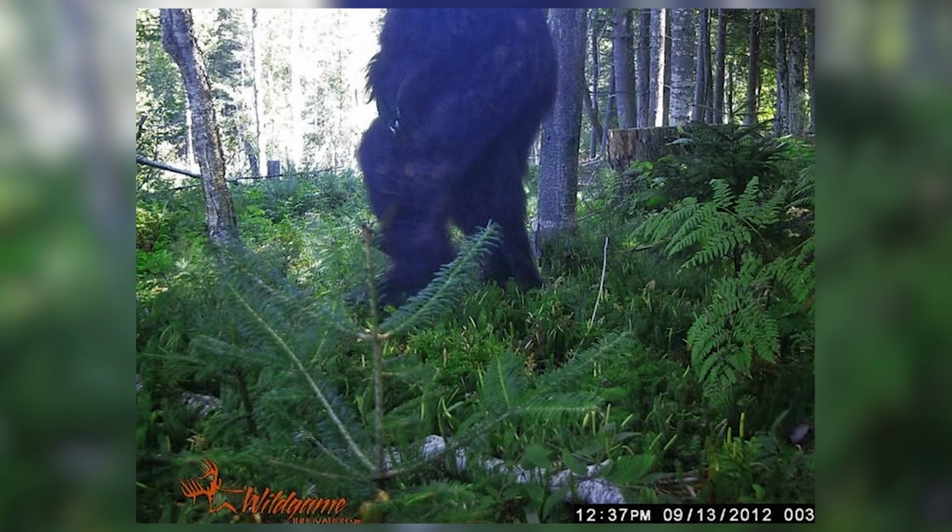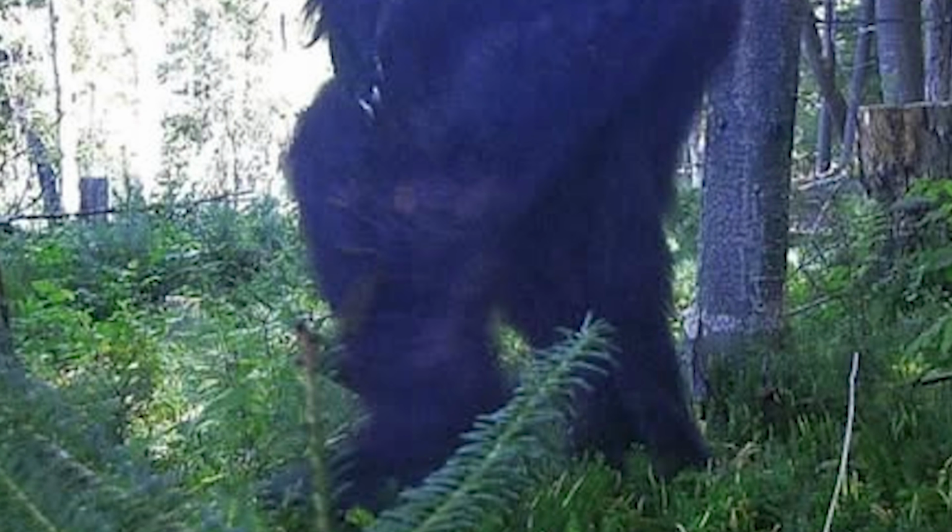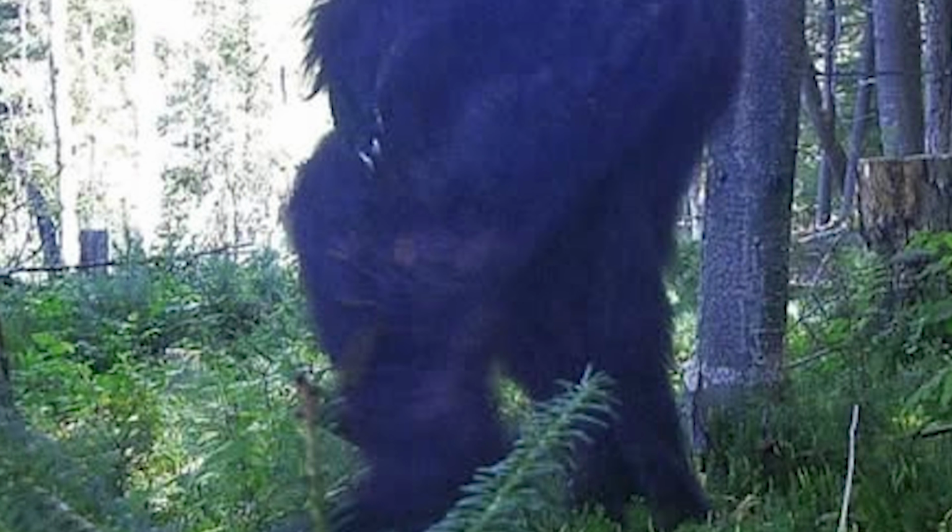Some people reckon it's just a bear standing on its hind legs, but others swear the proportions look way more like a massive, ape-like creature. What do you think though? Just a bear caught at a weird angle, or did this camera actually pick up something else creeping through the woods? Let me know what you think down in the comments.